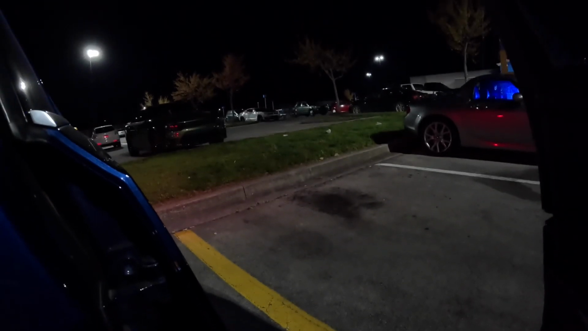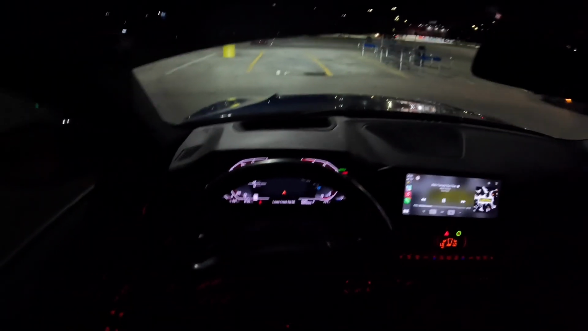I just wanted to show this really cool charger. I don't know if you can even see it on the camera. It's pretty dark out. I just wanted to show it though, because that was basically exactly what I was gonna get before I got this car. The same color and everything. So I just wanted to show it real quick.